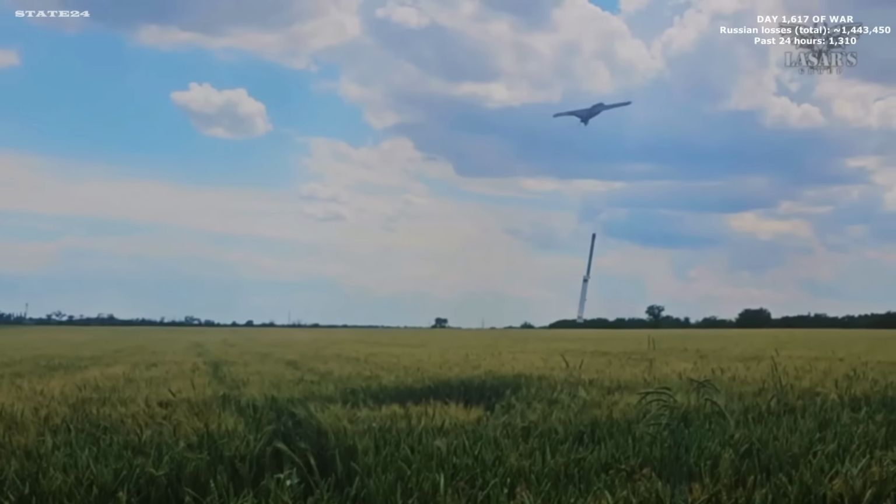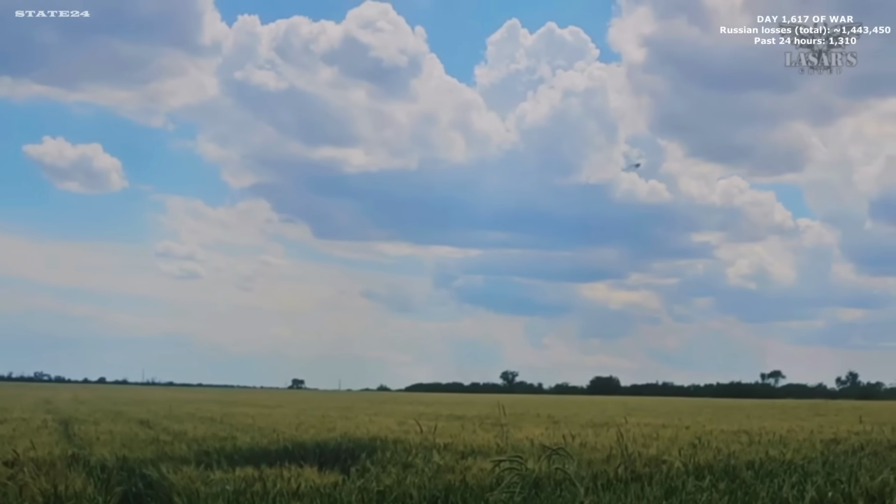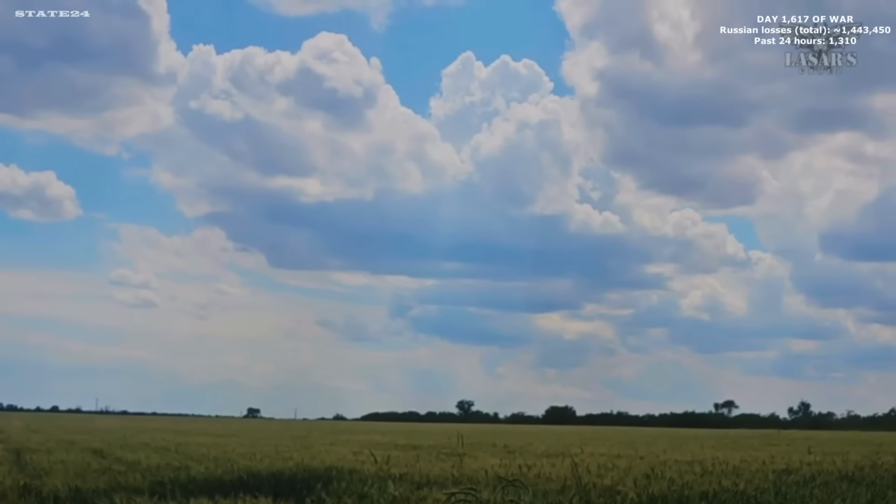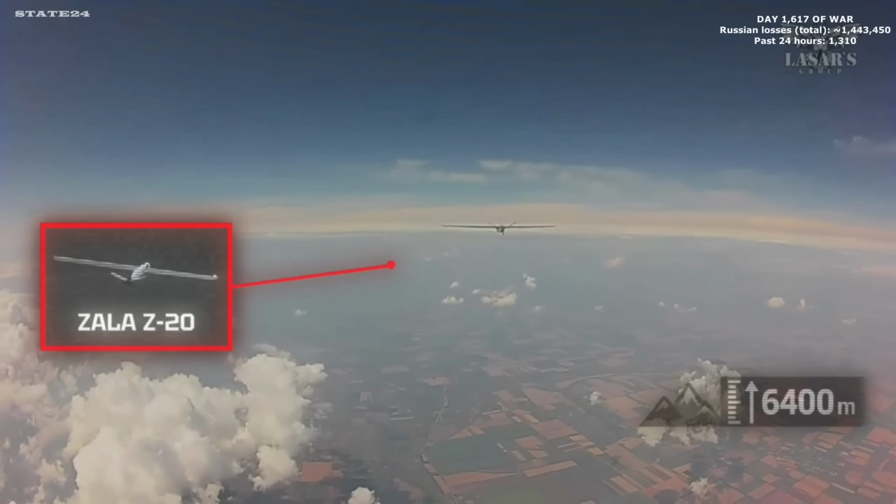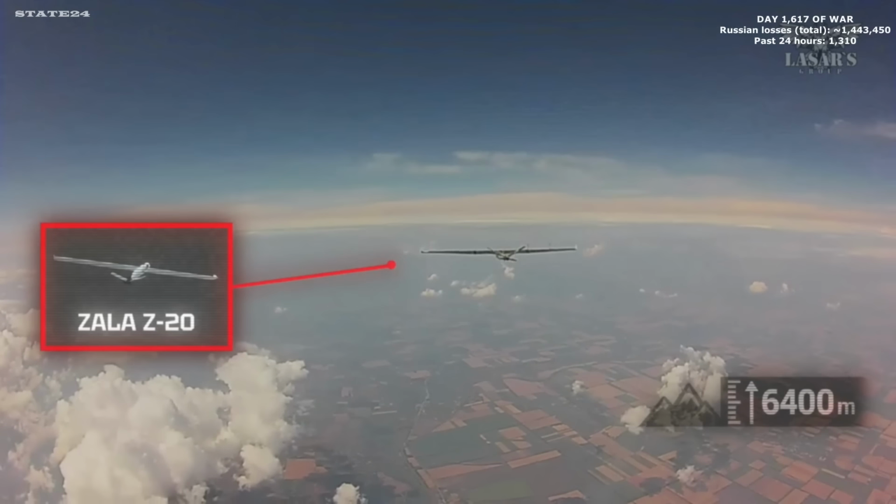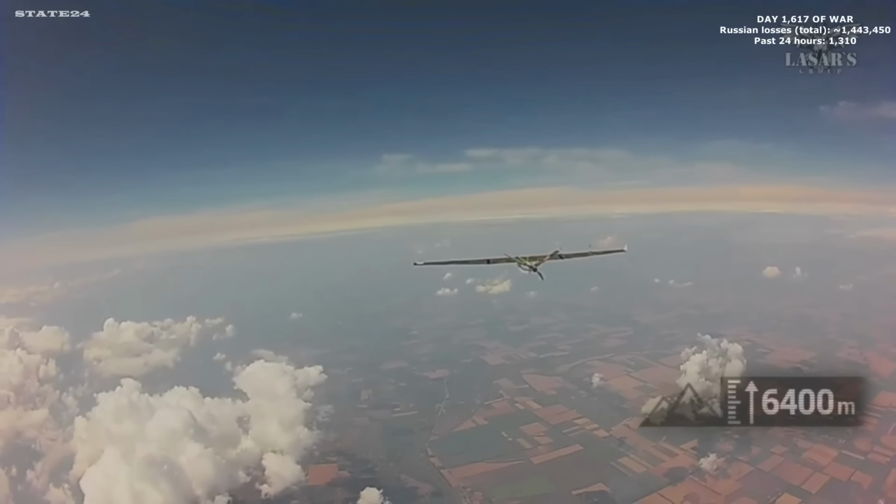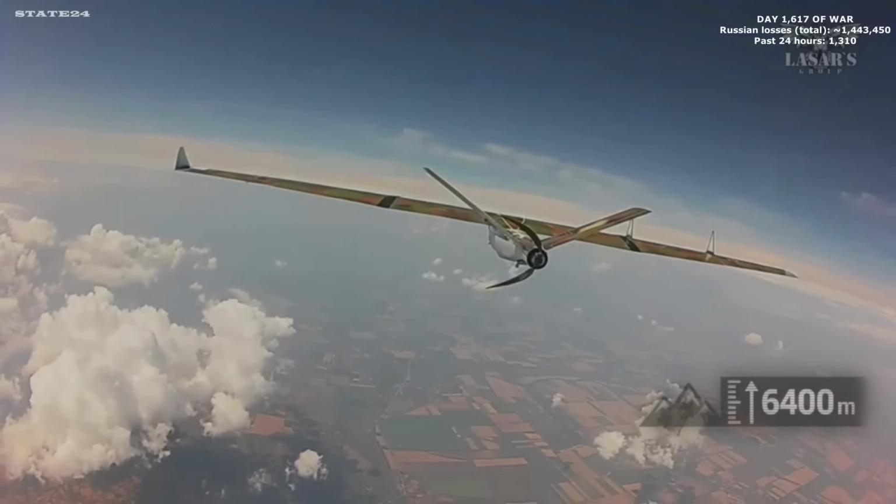6,400 meters, a Russian Zala Z-20 reconnaissance drone climbing that high specifically to avoid being intercepted. Designed to identify targets at ranges of up to 100 kilometers, it reaches that altitude and still gets caught. Ukraine's Lasar's Group interceptor drone closes the distance and finds it anyway.